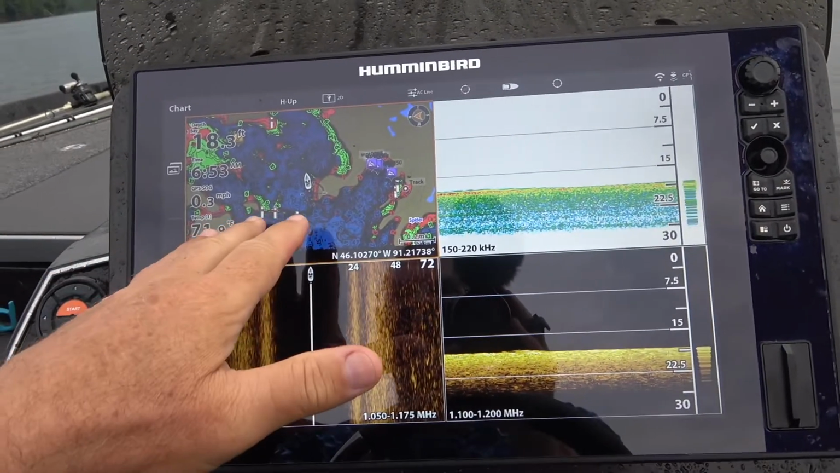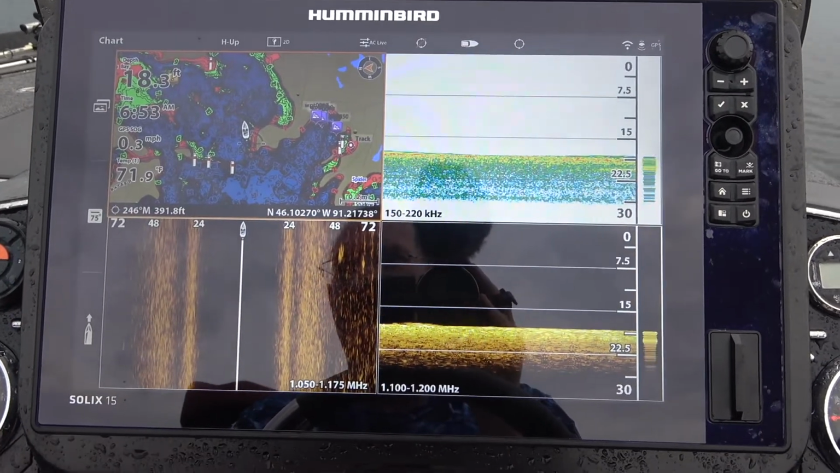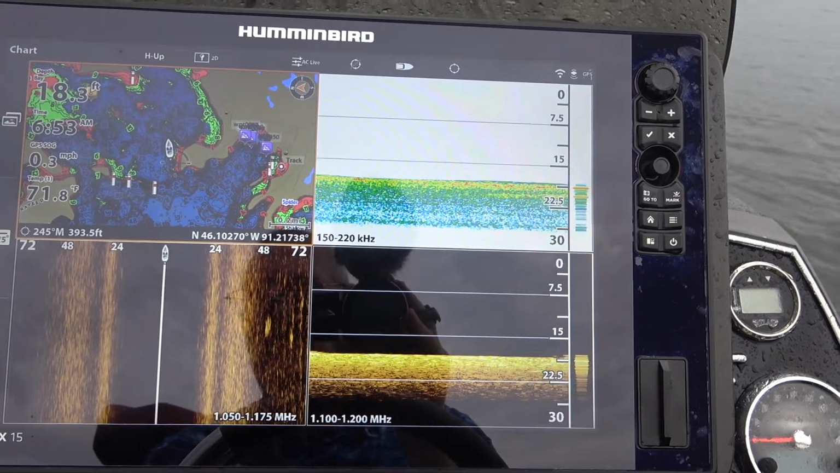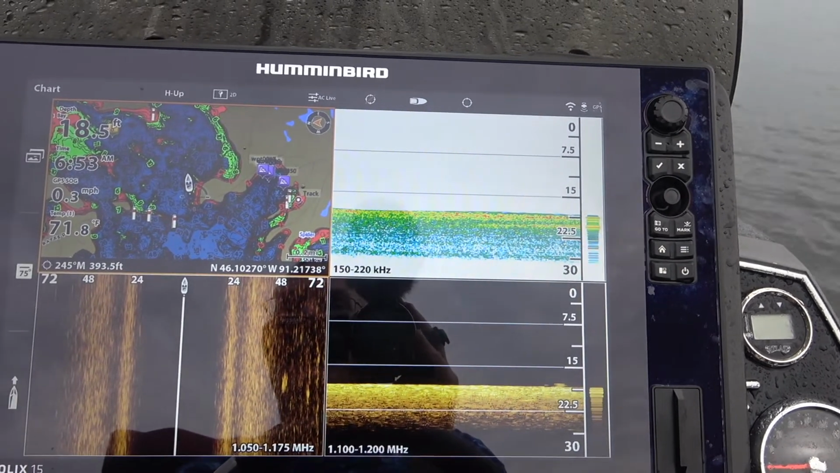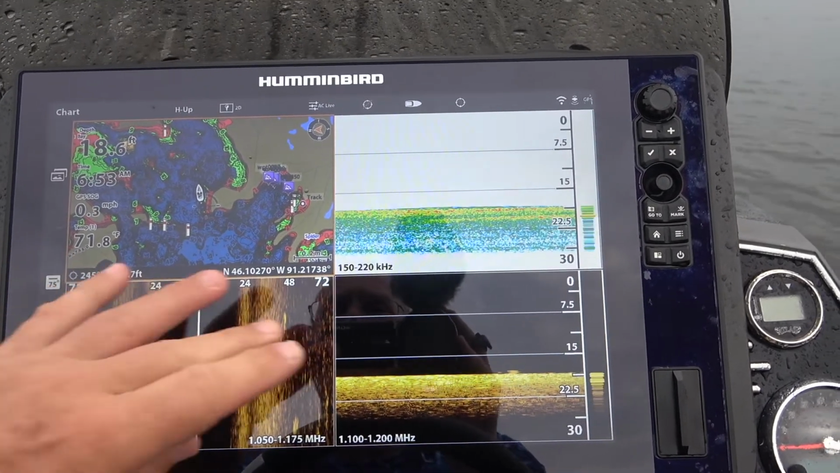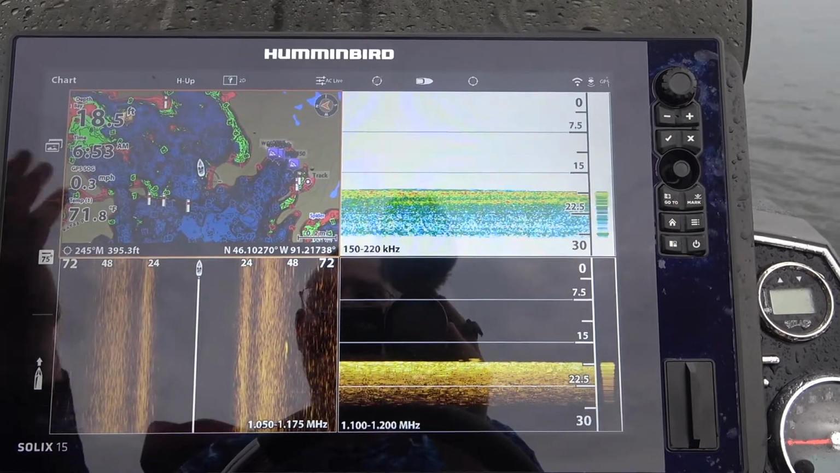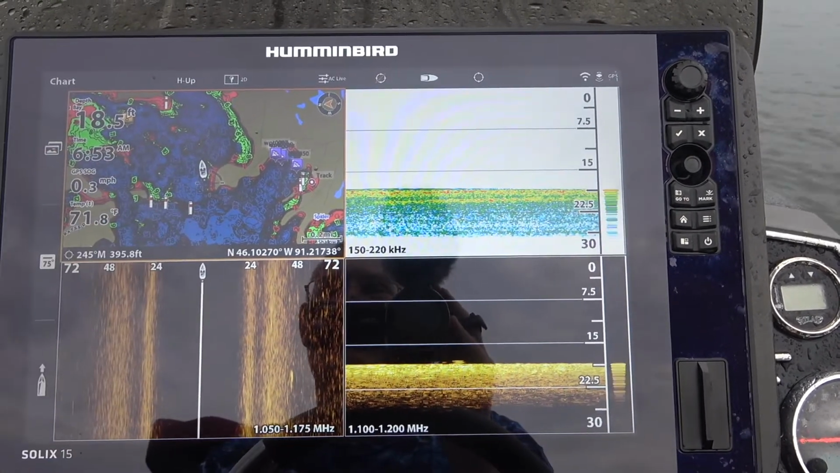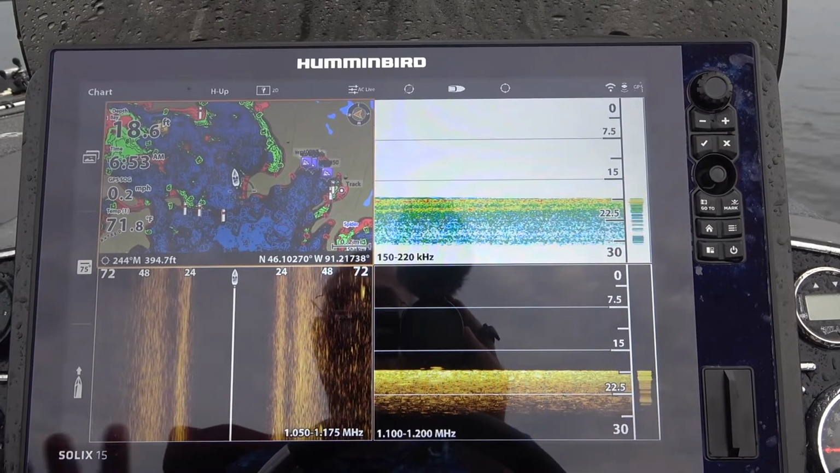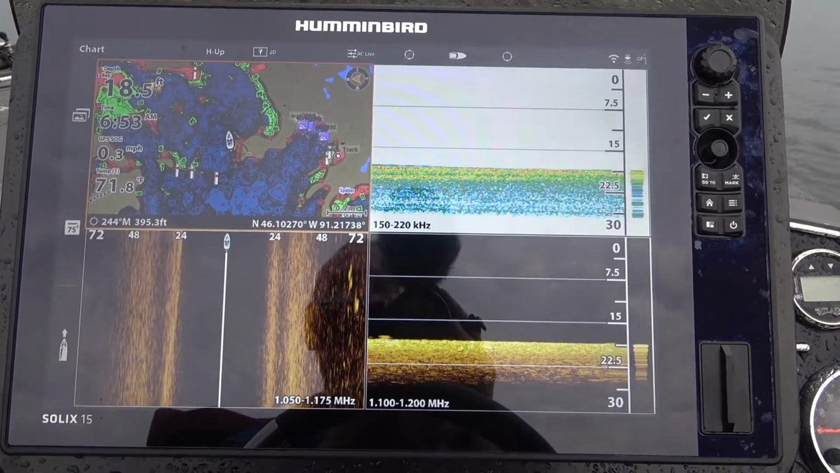So to get everything set up and figure out the weed depth, that probably took me, I don't know, 5, maybe 10 minutes. So again, I'm trying to get on fish as quickly as I can. So it's worth devoting those 5 minutes to get everything dialed in so that you know you're seeing good detail. And now it's just a matter of scanning several points, several different areas. I'm looking for weed rock combinations. I'm looking for nice points near deep water and things like that.